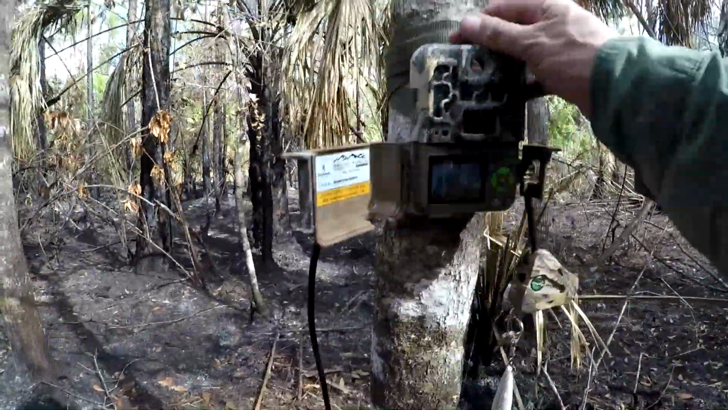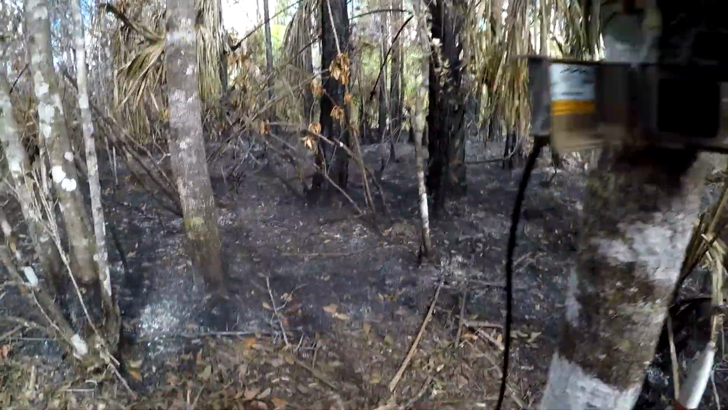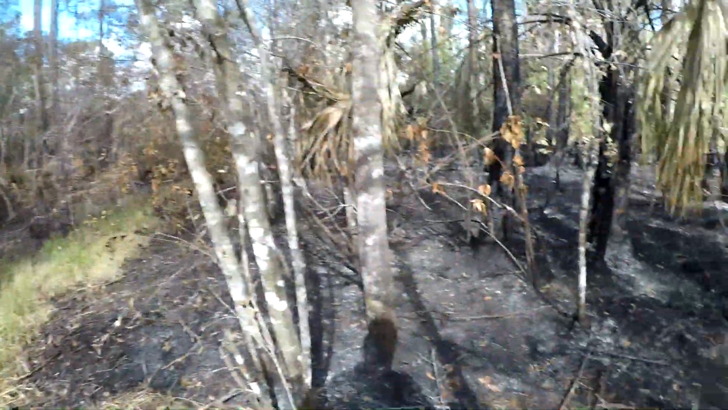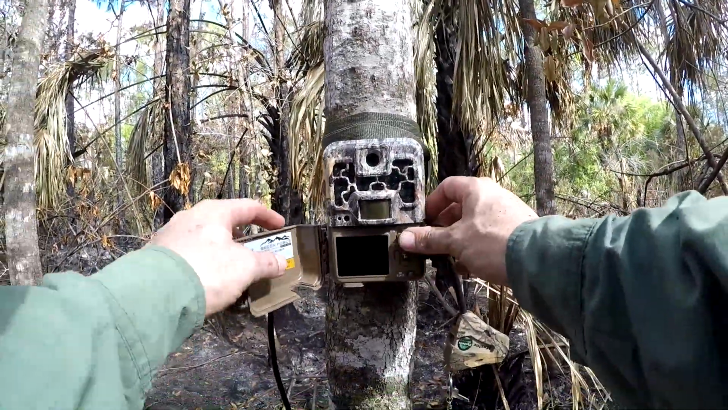So that's pretty awesome. So I'm just going to take a look at these right now and see what we get, and if I get some animals on there, I'll just leave it. If not, maybe we'll go find a better spot to put it. But I'm just really happy that it's still working. So let me look through these and let's see what we get.